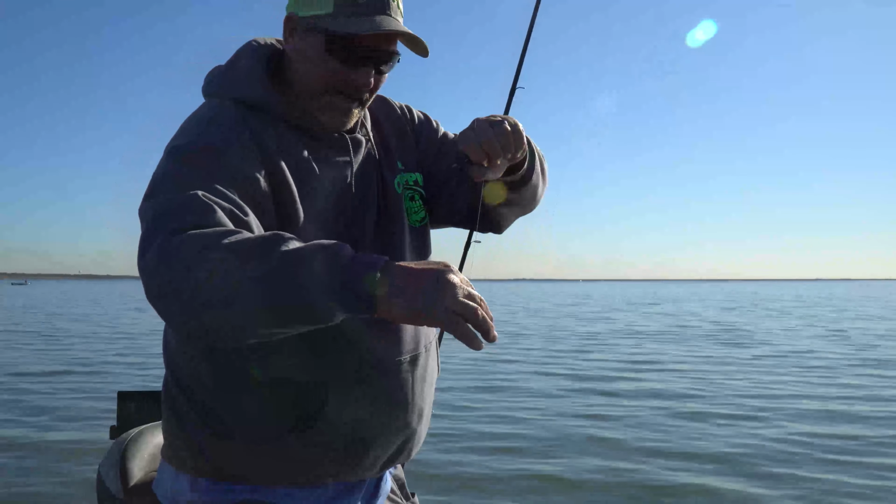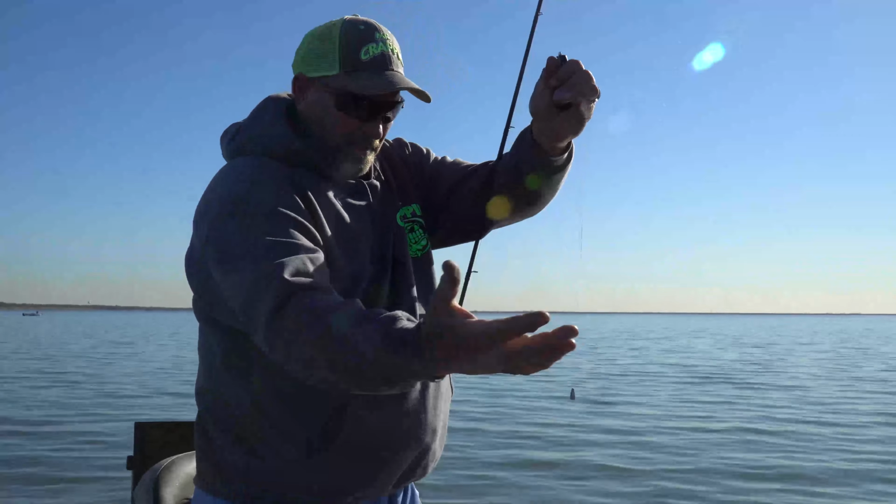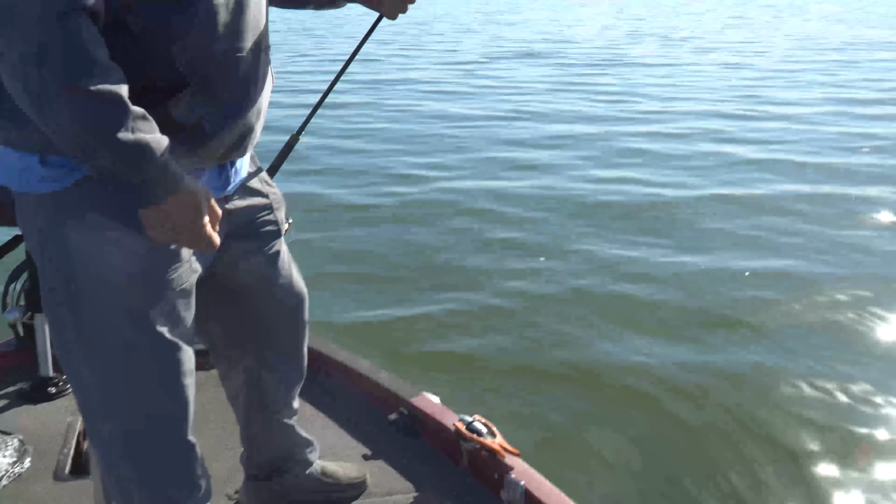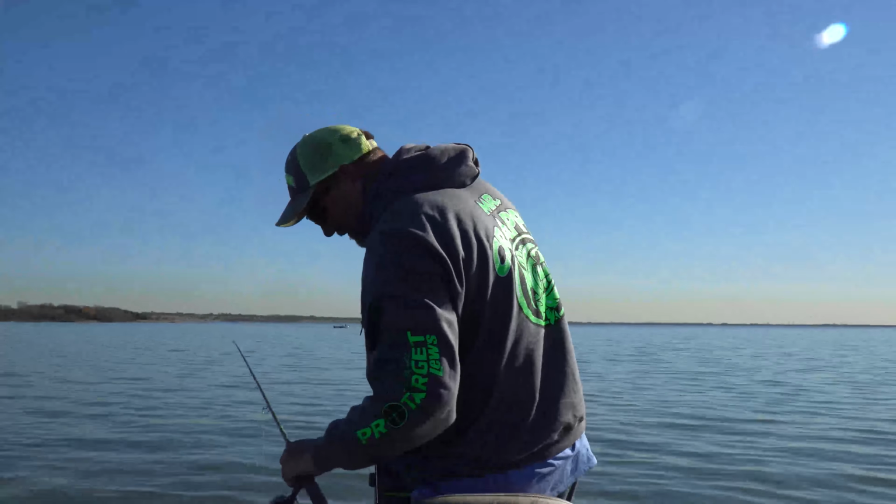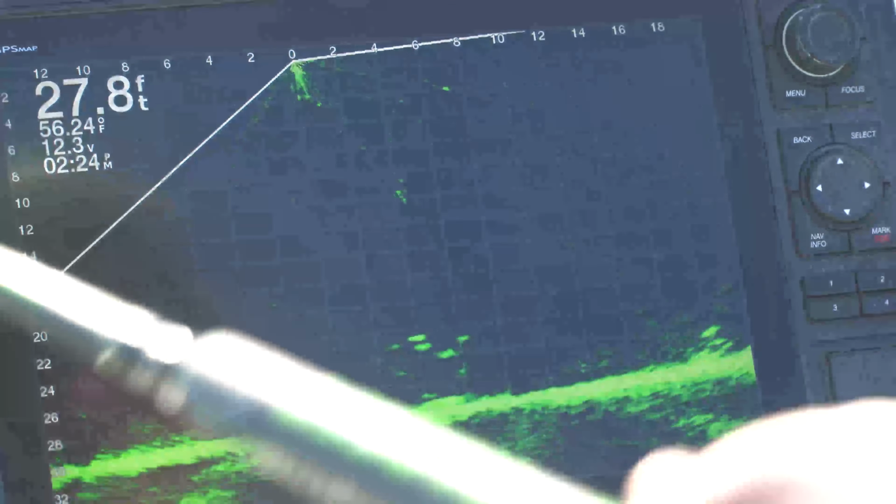With that weight like that, I can slide it down or slide it up wherever I want it. I like it about 12, 14 inches, something like that above the jig. That weight serves 2 purposes. One, it's going to get that bait down there a lot faster. And another thing it's going to do is I'm going to be able to see it on my screen. So I use it as a reference point.